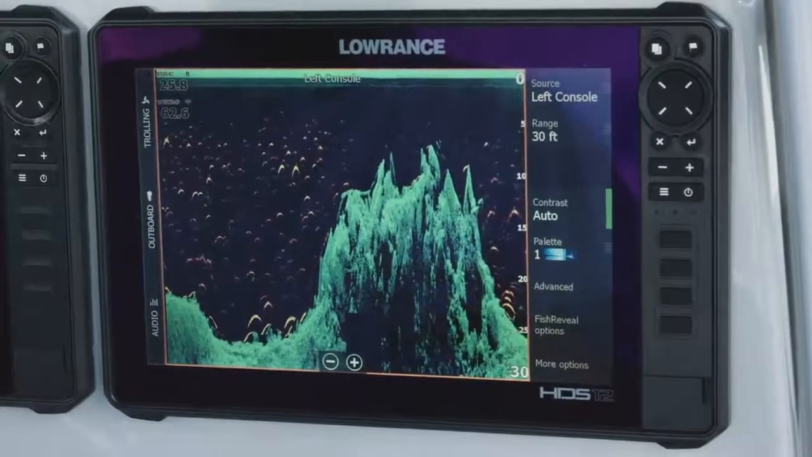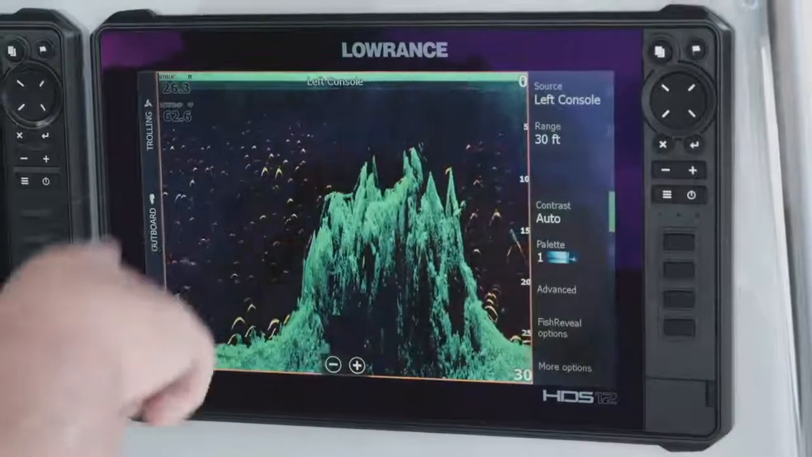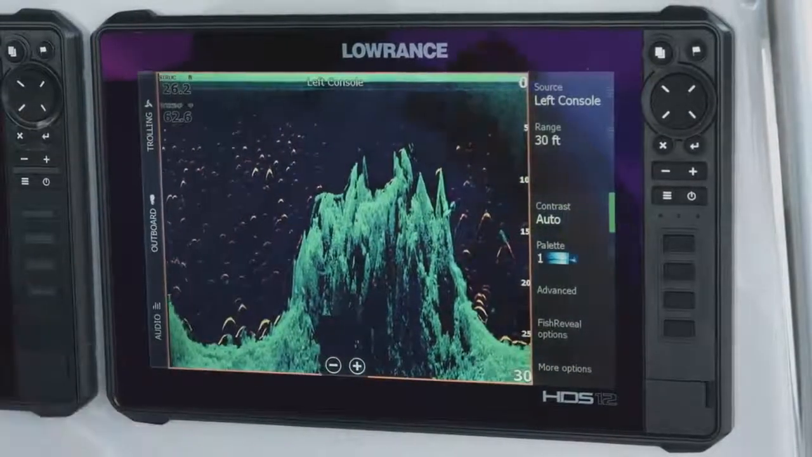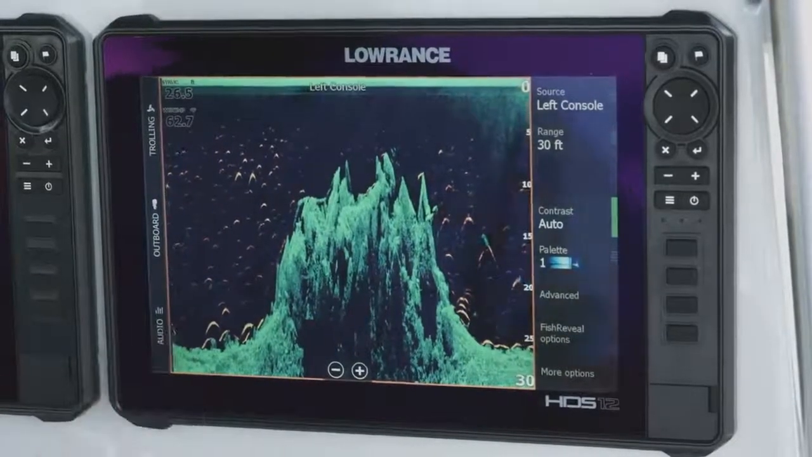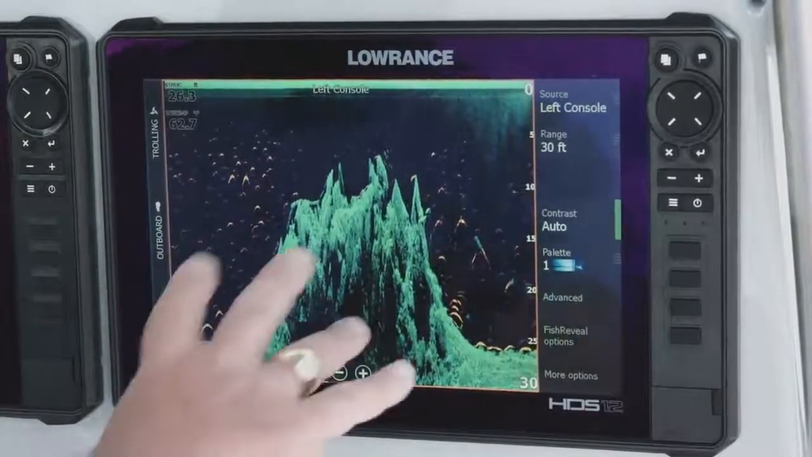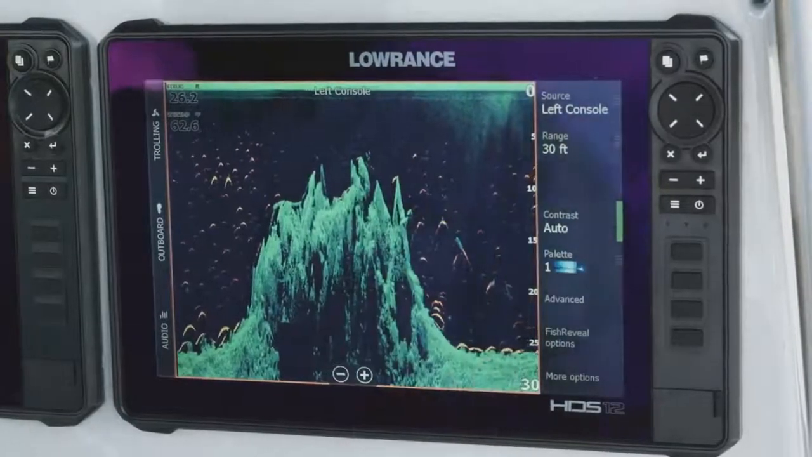The other thing that's really cool, we're using FishReveal on here, so you can see all of these arches. We got a lot of sand bass. We've got some really big shad in this area. You can see all of that stuff on the screen here. You can see a lot of it. You can see it right here where we drop off, how the fish are stacking up on the drop off of this area.